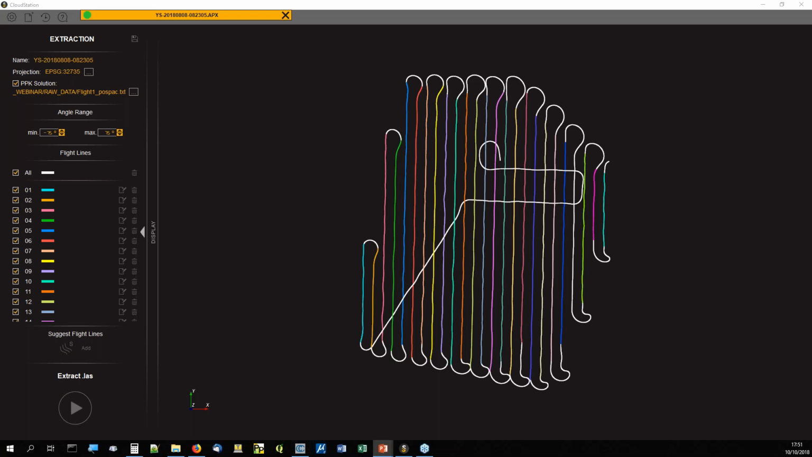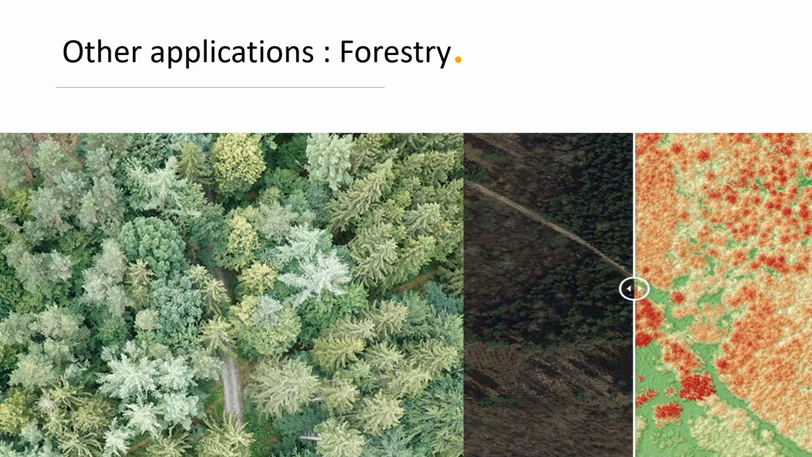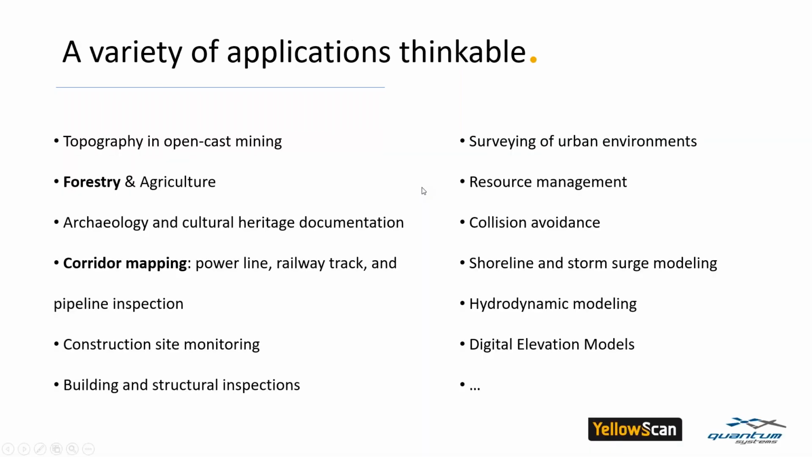So now I will show you a little bit more application on what Quantum and YellowScan can do together. This combination can as well be really good for forestry projects, as well as corridor mapping. So if you want to have more information regarding this, do not hesitate. There is a variety of applications thinkable. So you will have the opportunity to read everything when you receive the presentation.